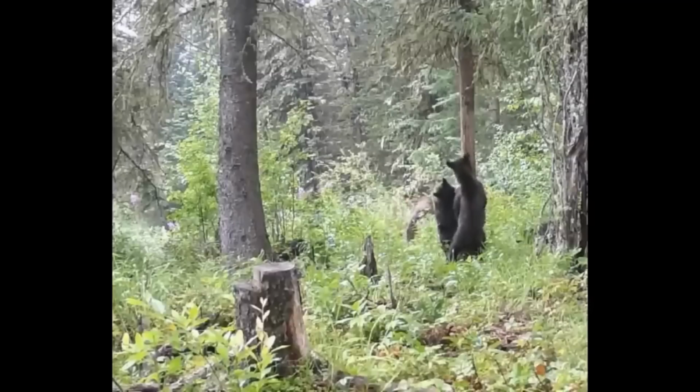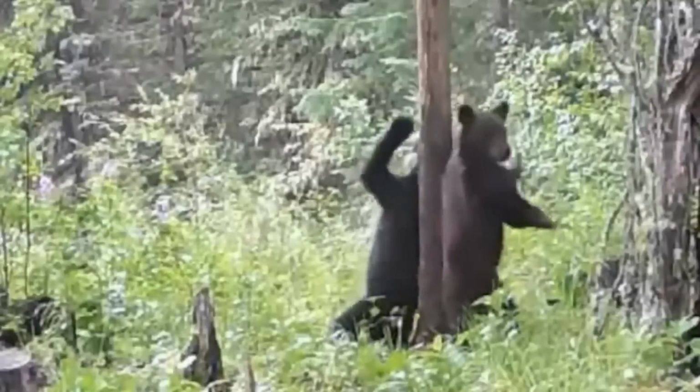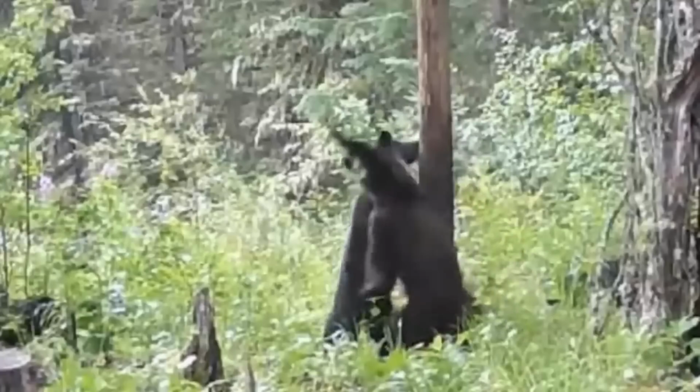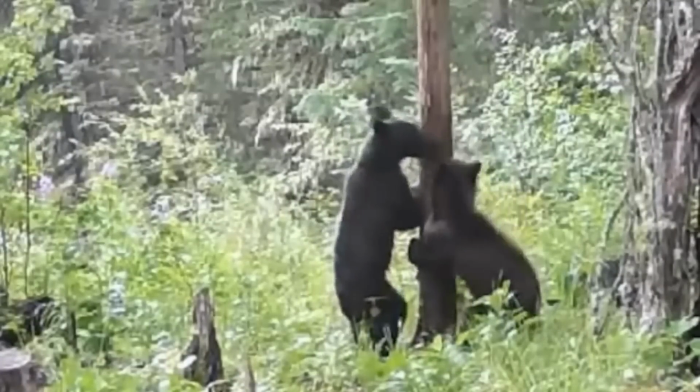Can you see the height of this beast? The bear strolls away, leaving the two cubs who are still excited by the tree. As they explore, they all at once start scratching their backs with the tree. Their movements are funny, and it is as if they appear to be dancing. This scene is truly remarkable.